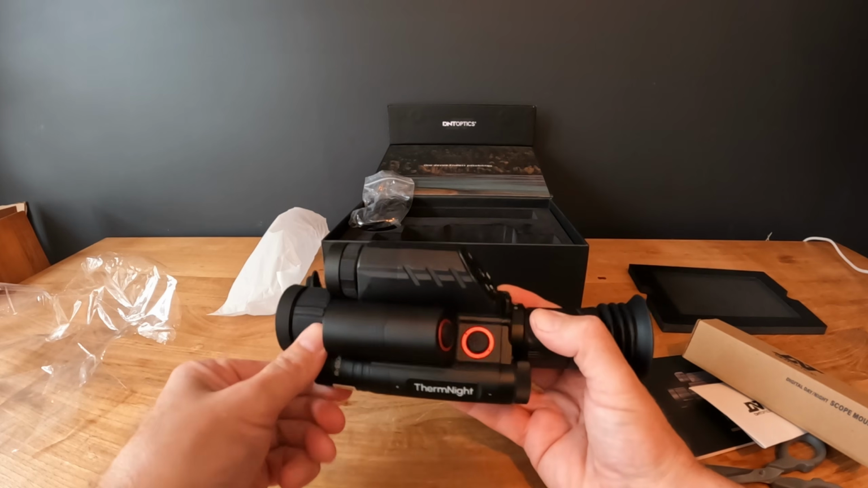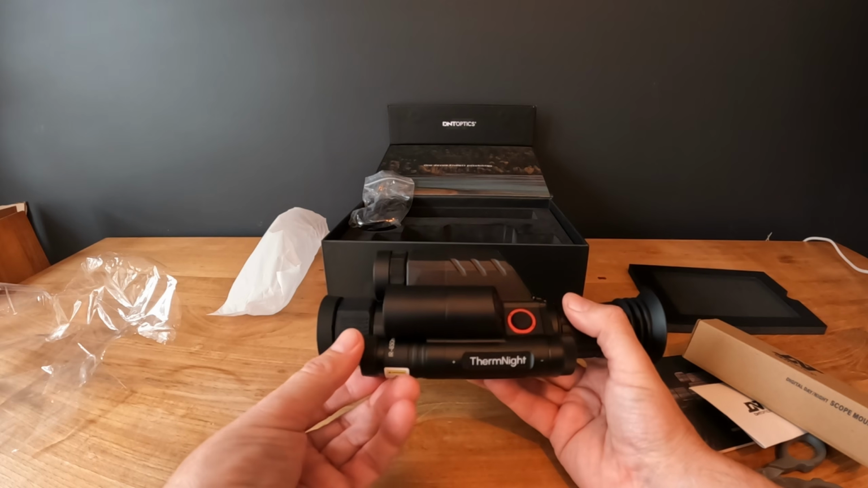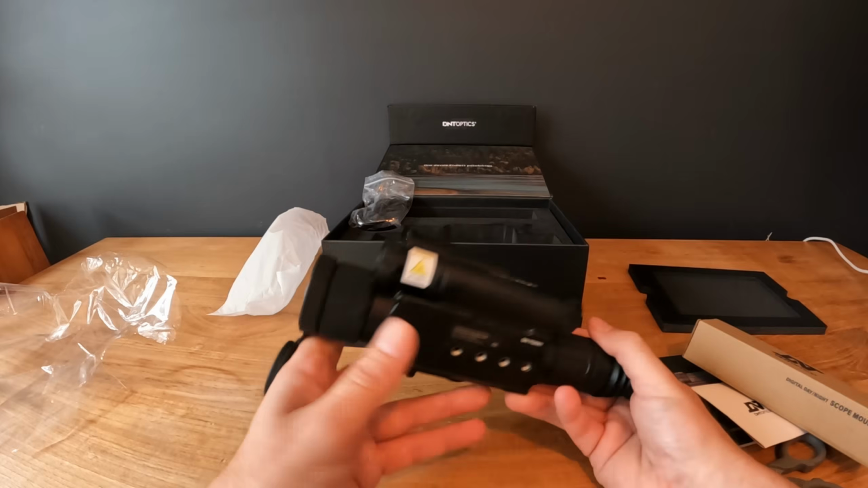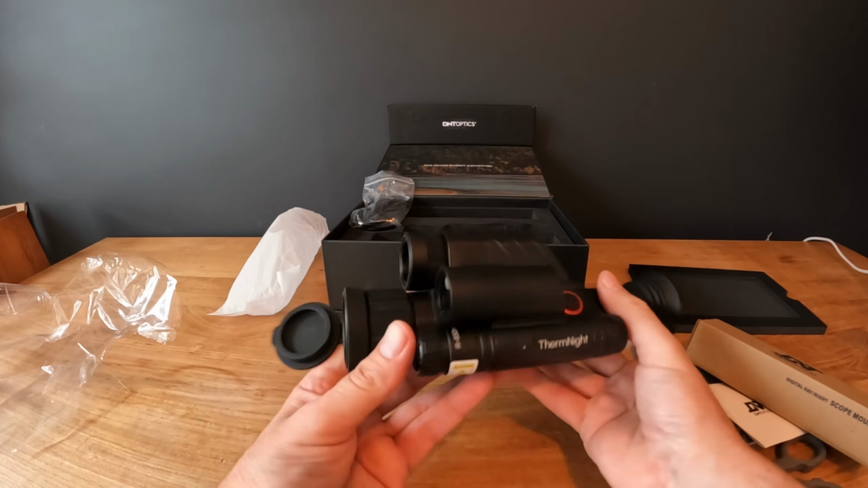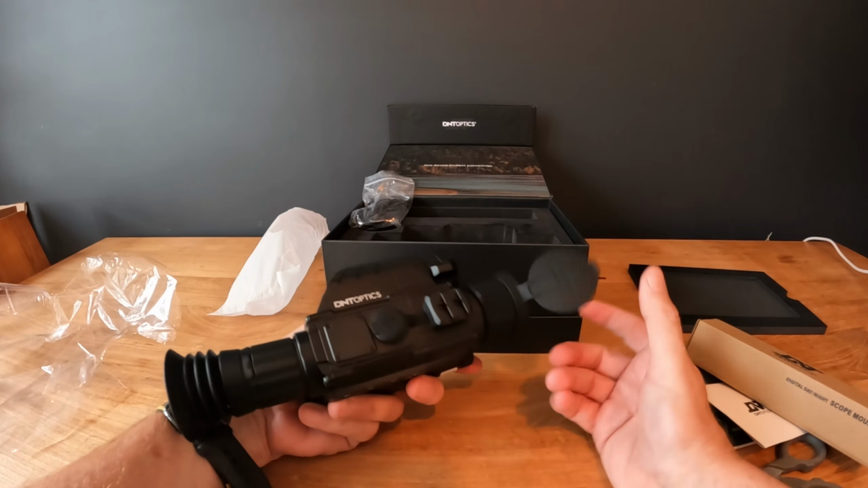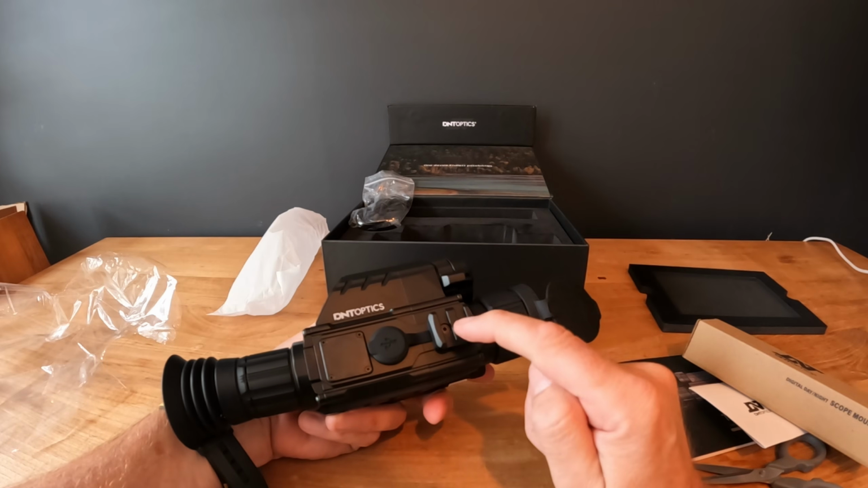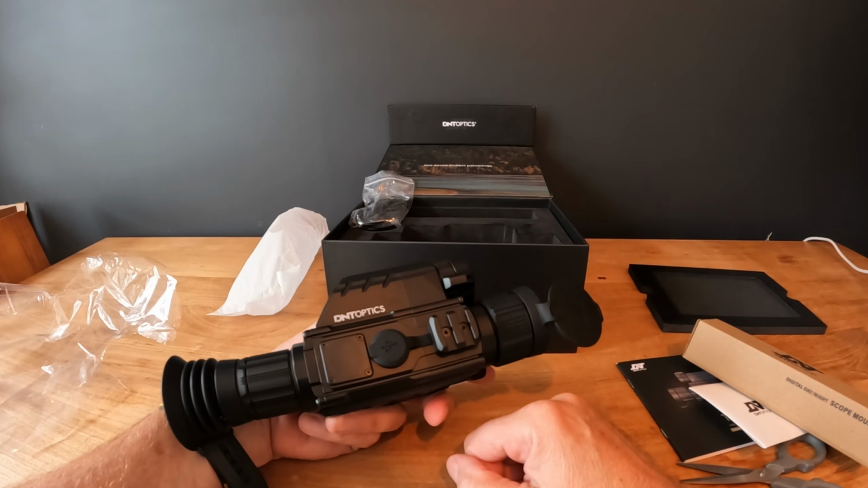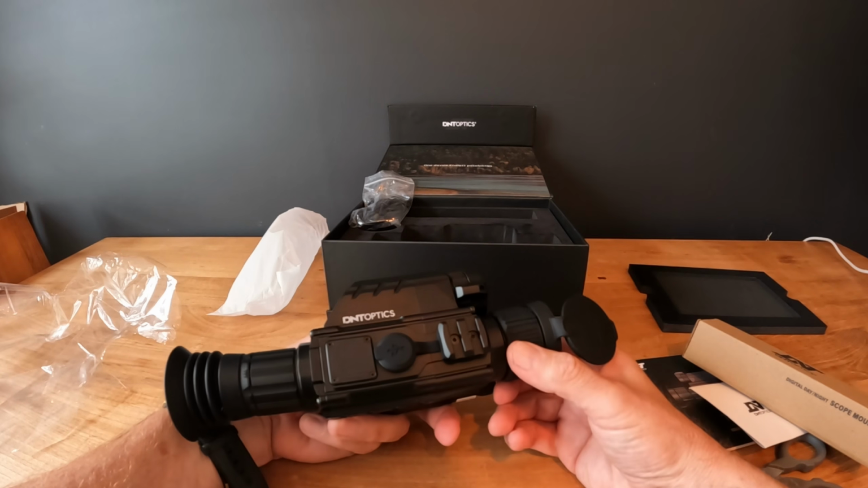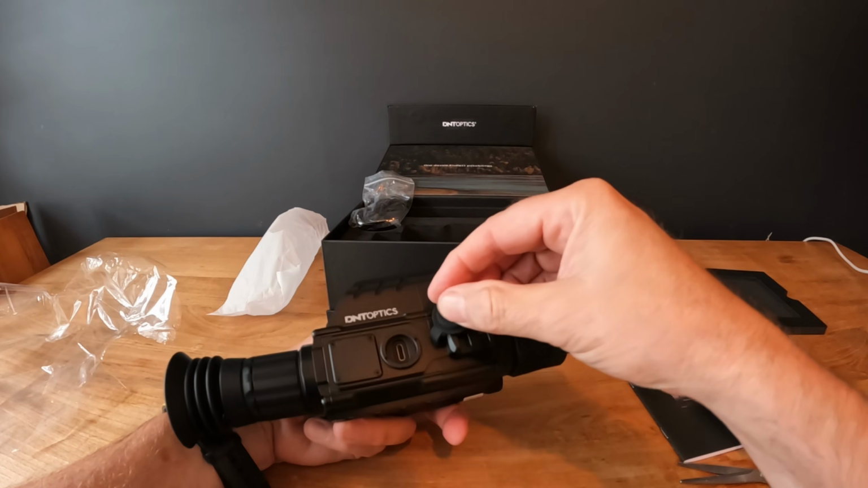So that'll be your zoom function on the front for flood and spot. Oh, that looks and feels really nice. First impressions with this, really good. Really like this. One of the good things as well, you have got a Picatinny mount on the side, which means you can put an infrared torch on the side if you don't want to use the built-in torch on here, which I would recommend you do.